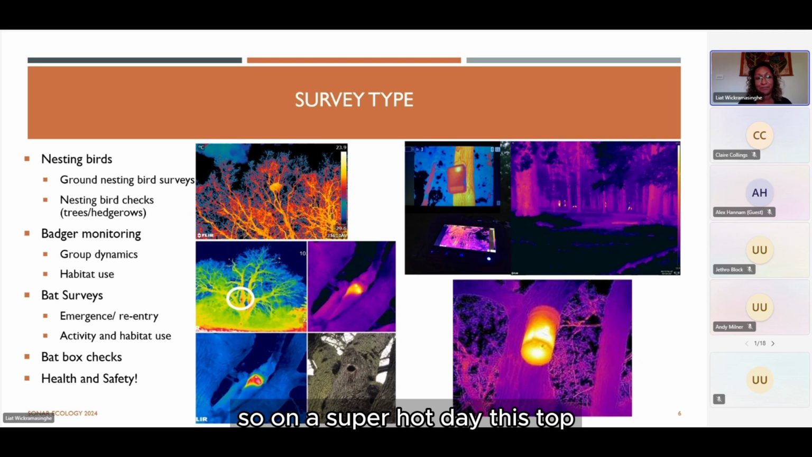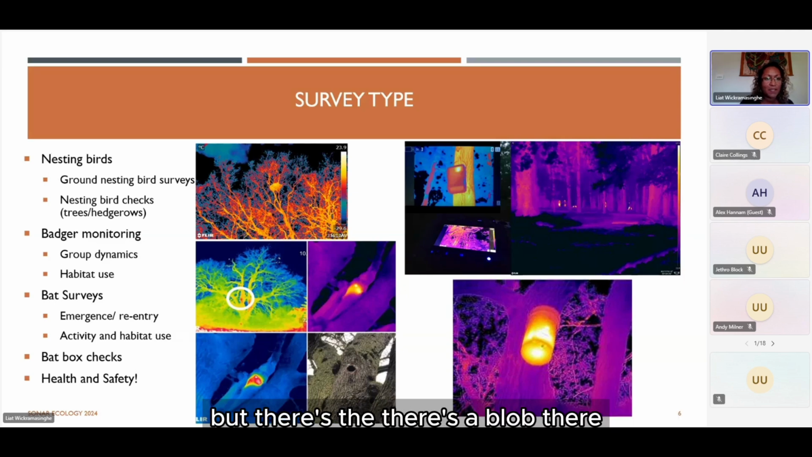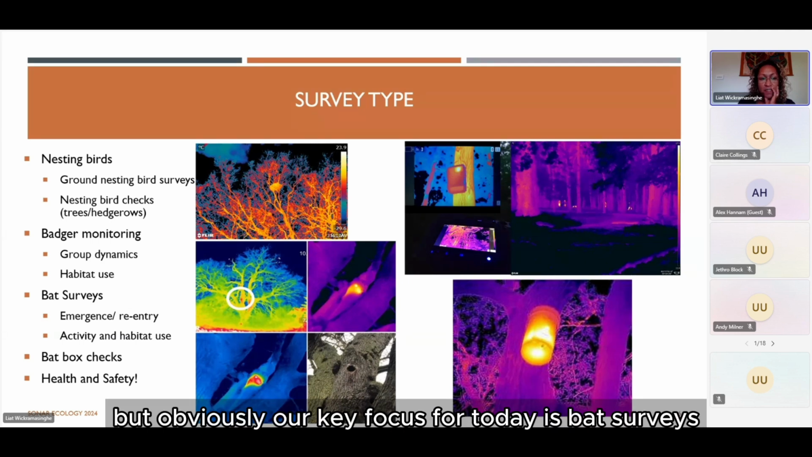So on a super hot day, this top left-hand image is tree canopy. You've got a big nest up here. You can't see my mouse. I'm just aware of that now, but there's a blob there. Everything's the same temperature. It was a hot day. On days like that, it's almost ineffective to see if a nest is active or not. But if you have a cooler day, you will note, even from ground level, if a nest has got eggs in it, or if the bird has flown whilst you're observing it. Other things you can apply thermal imaging to include badger monitoring, for example, looking at group dynamics and habitat use. But obviously, our key focus for today is bat surveys.